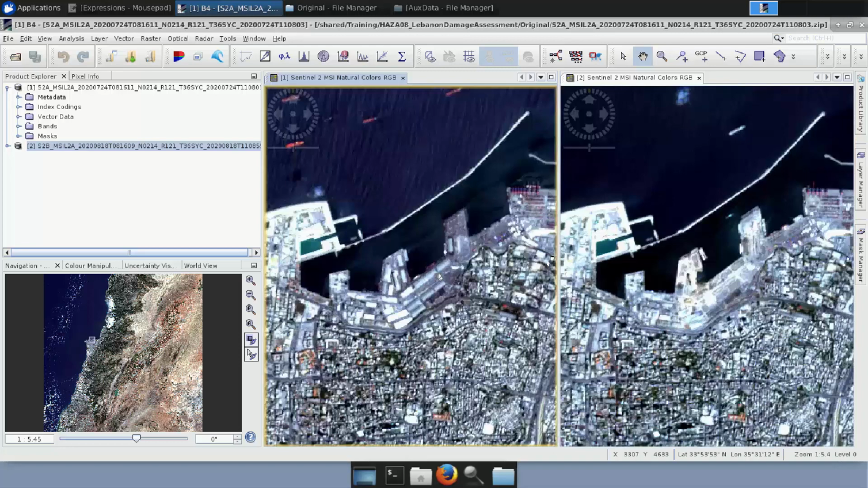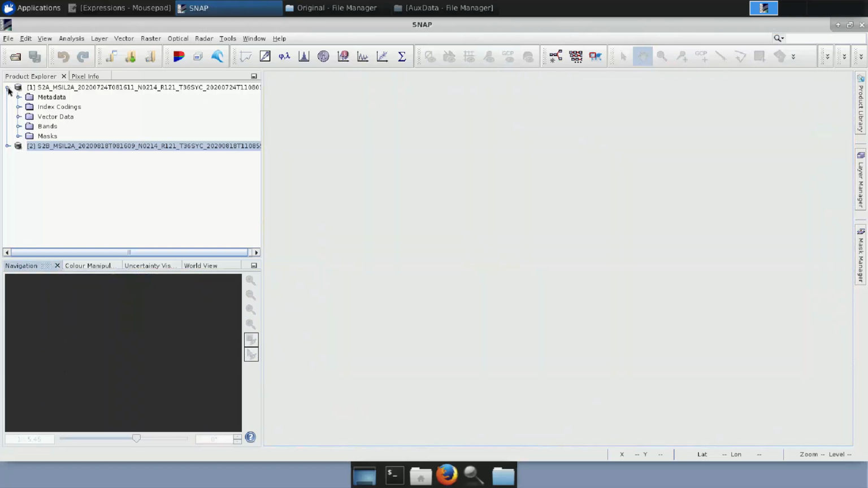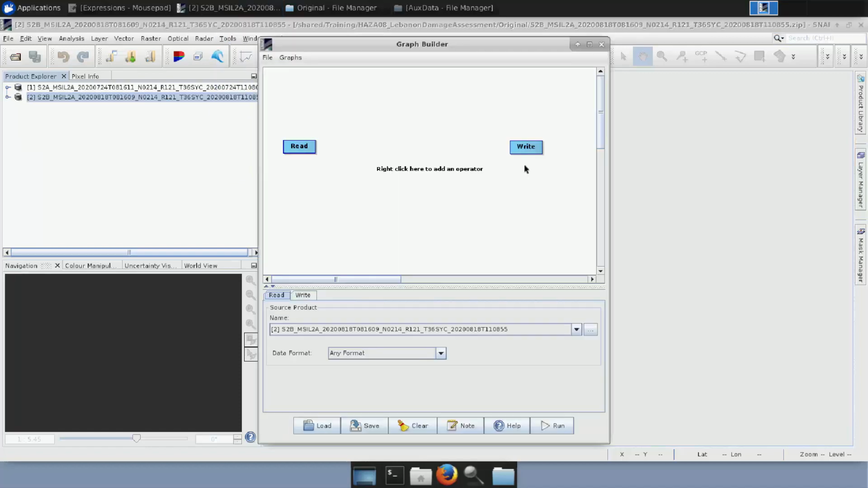Now we will process these images quickly in order to have the damage assessment of the optical data as well. Let me close them both, and let's create another graph by going to Tools, Graph Builder, where we will insert all the operators we need. First, we delete the right operator again. So as we said, Sentinel-2 is providing the bands in multiple resolutions. The first part we have to do when we are working with the Sentinel-2 image is to resample them so that they all have exactly the same resolution.